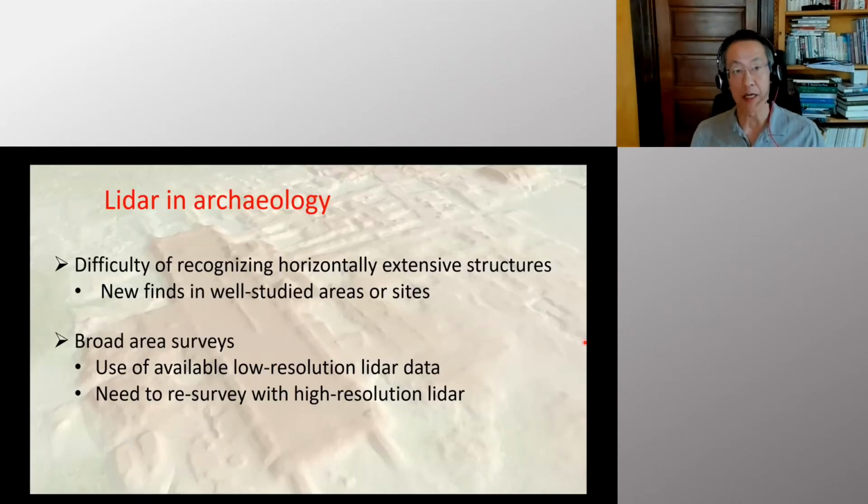So in summary, what we really learned through this experience is that recognizing horizontally extensive structures is very difficult when you are on ground level, even in a very intensively studied area.